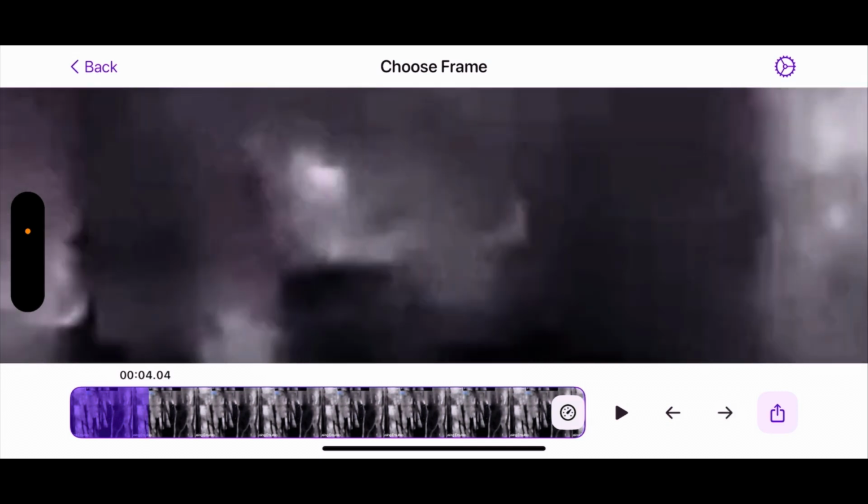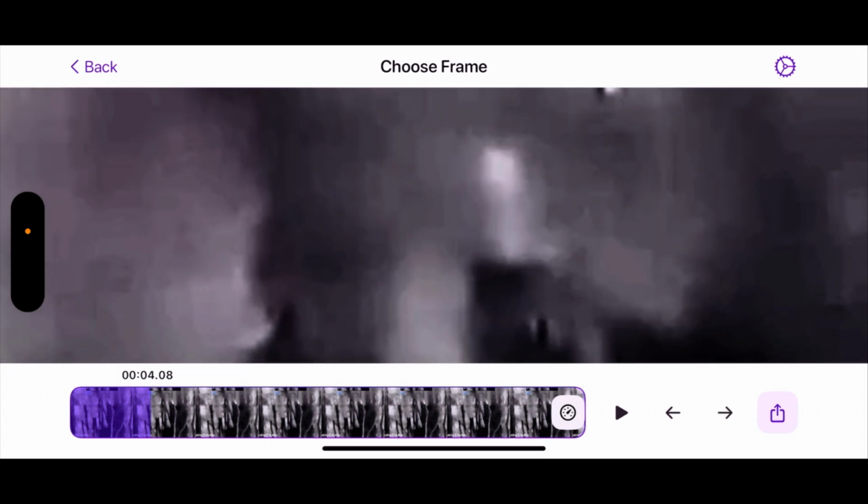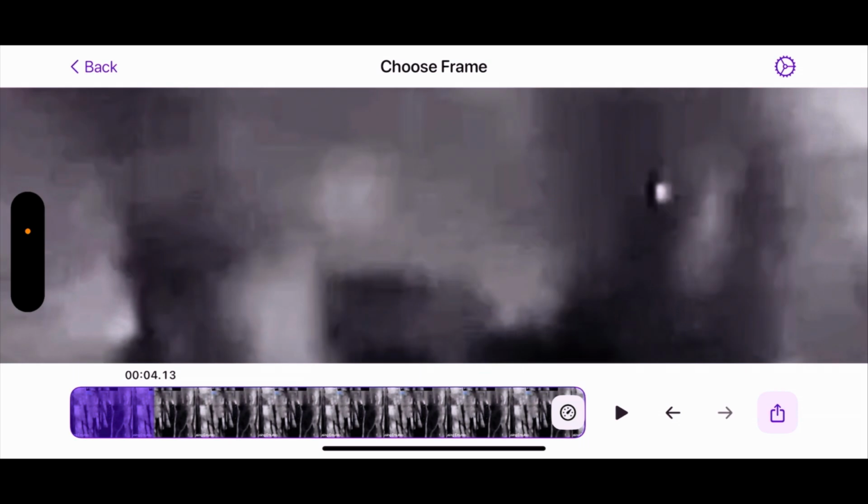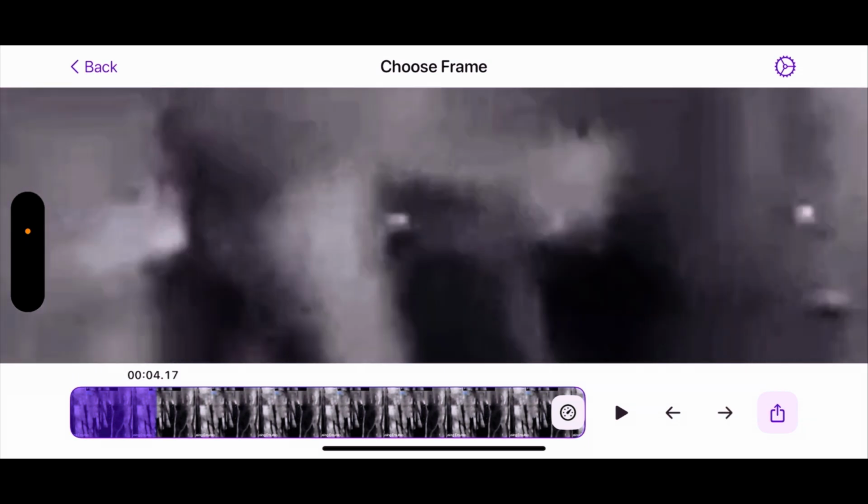Now, my movement also distorts what it looks like. But then it disappears.